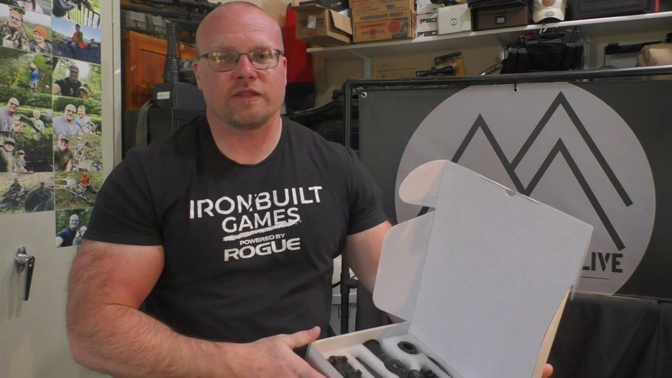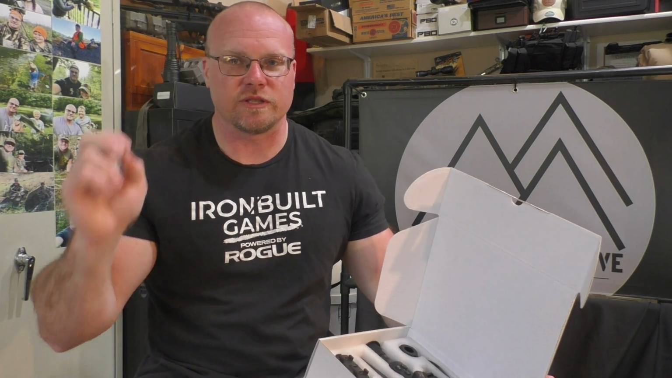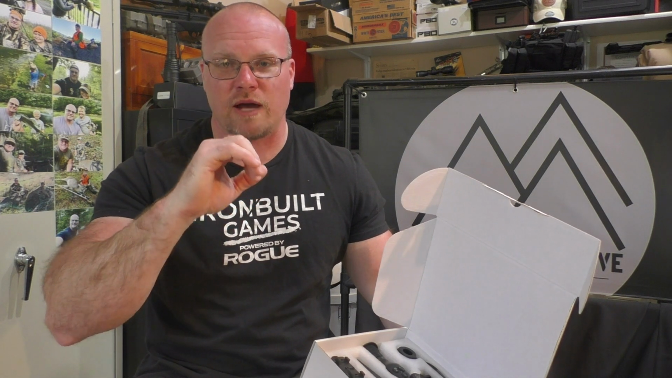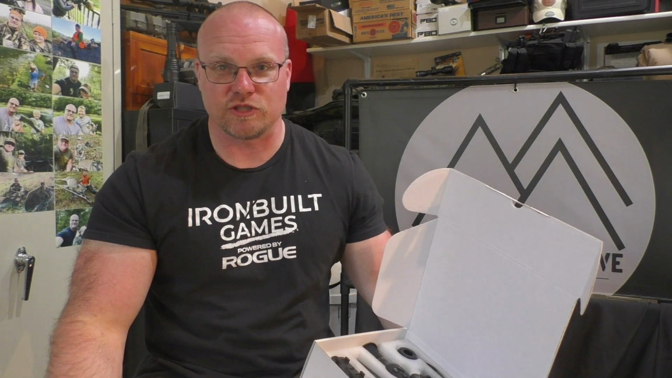So if you get the NV500, the lenses are different. You get two lenses with both of these, but the lenses for the 500 are a 30 millimeter and a 50 millimeter. The 30 millimeter is a 2-to-26 power. Now that is a digital zoom, so it's a two power magnification lens and digital zoom up to 26. That's in a 30 millimeter objective. The 50 millimeter objective is a 4 power that has a digital zoom up to 52.